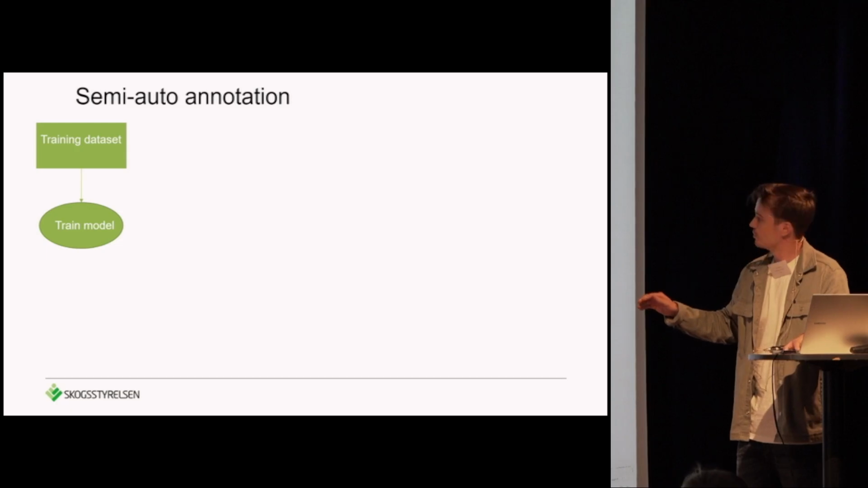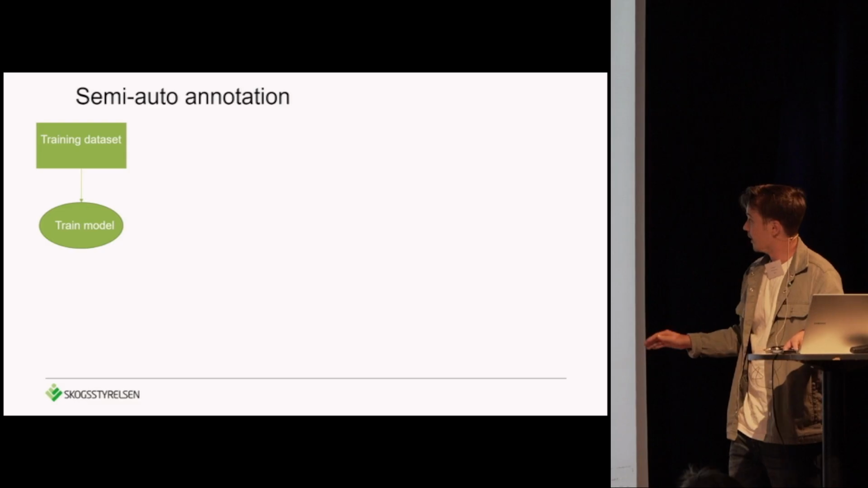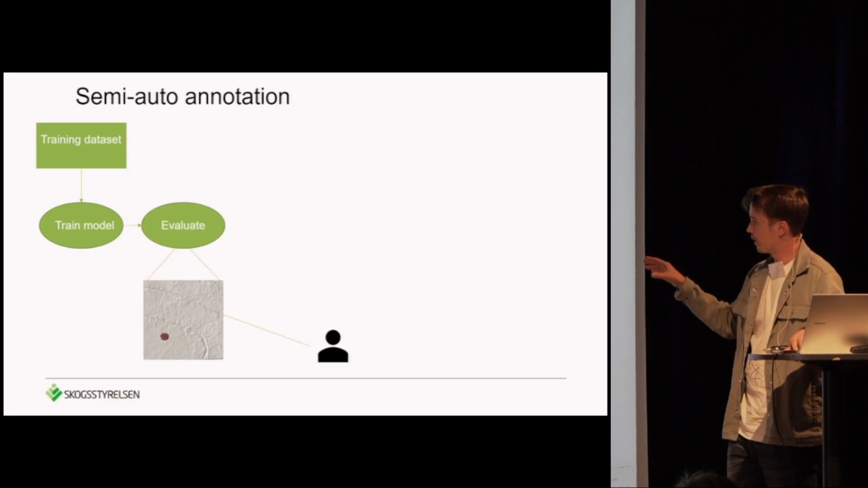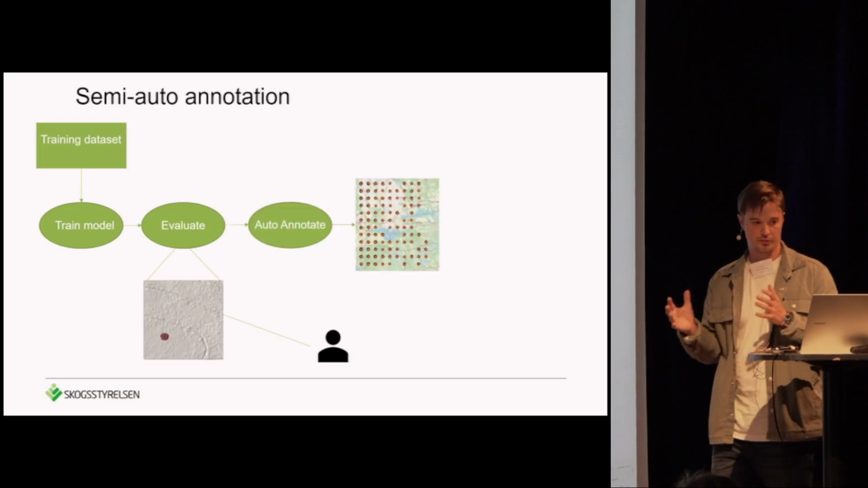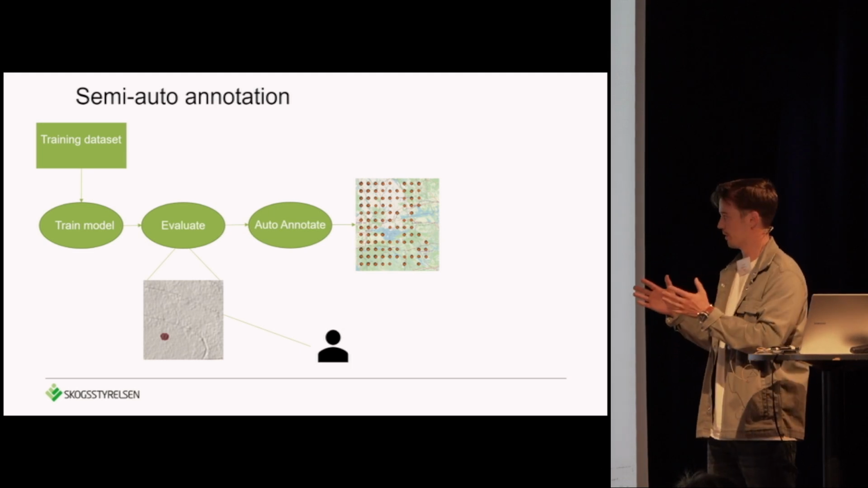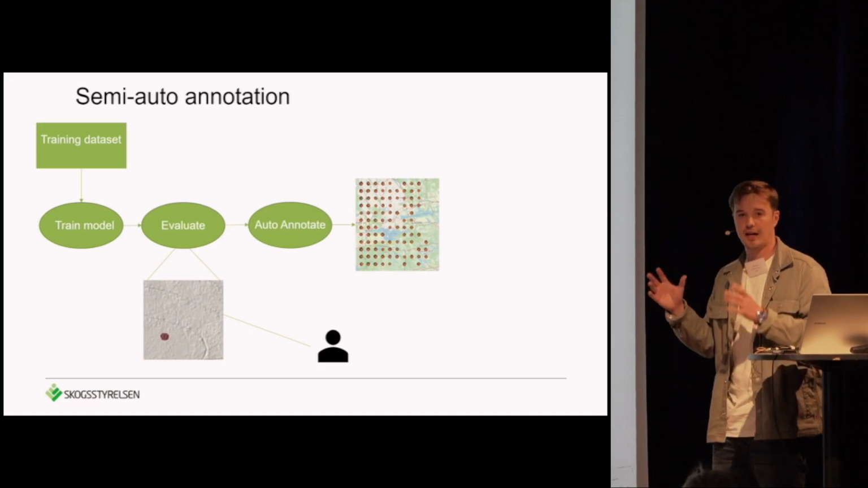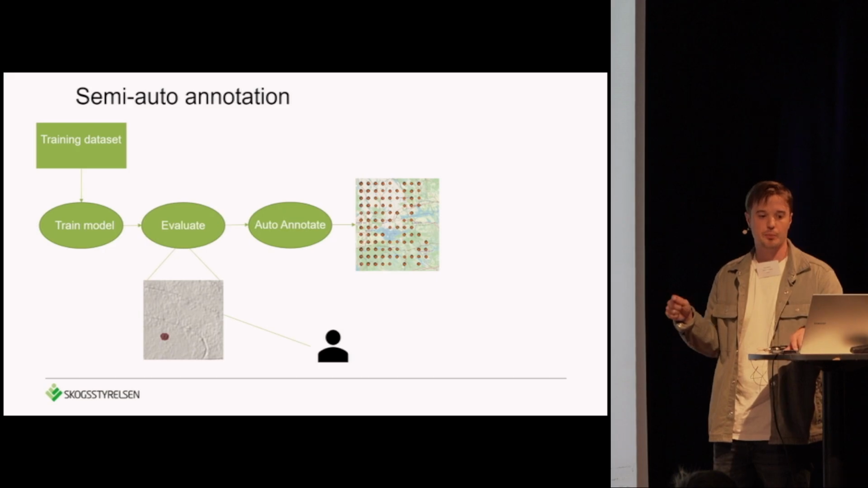First, we train the model on the initial data set. Then we need to evaluate the model, and here we find the problems. But if the model is somewhat good at what it's meant to do, we can use it as a sort of co-pilot and make it predict or annotate new objects, because it might be good at the easy objects, but some objects might be more difficult for it.